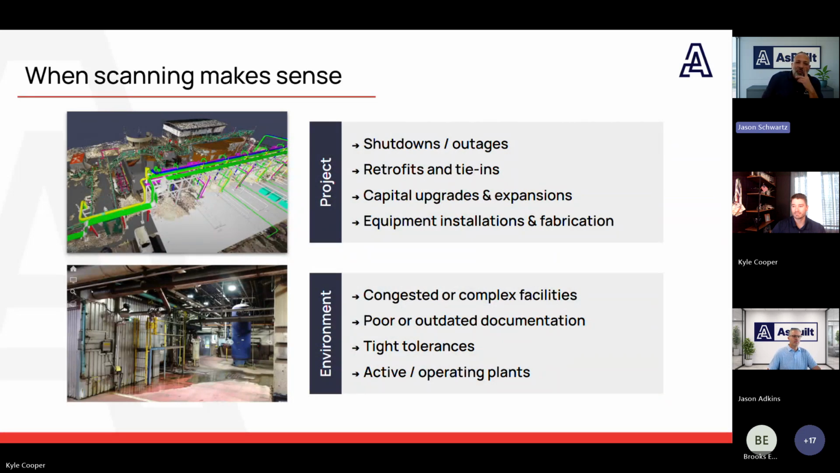So the next question is, when does scanning really make sense? The easiest way to think about that is in two buckets, the project itself and the environment you're working in. So let's start with the project conditions or states. Shutdowns, outages. If you're working in a shutdown or outage window, the schedule is tight, the tolerance for error is basically zero. There's not a lot of time to figure things out in the field. That's where having accurate scan data ahead of time can be incredibly valuable.